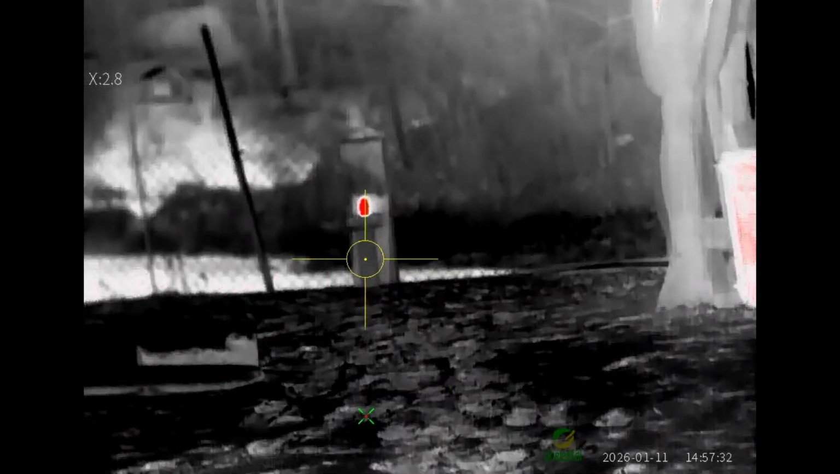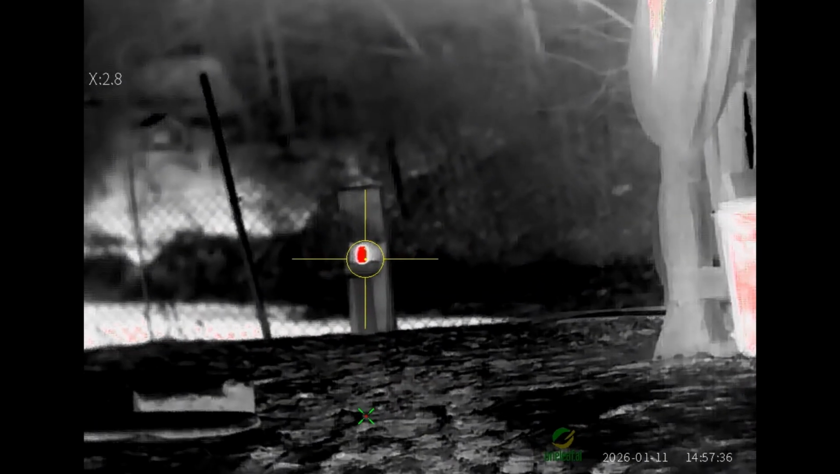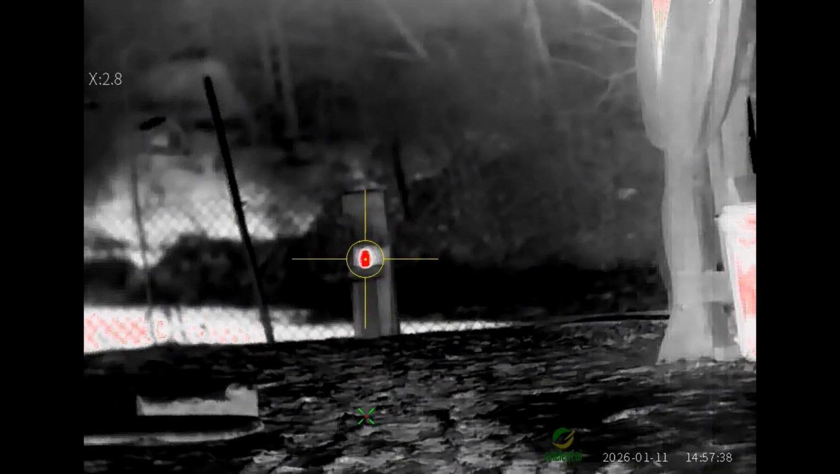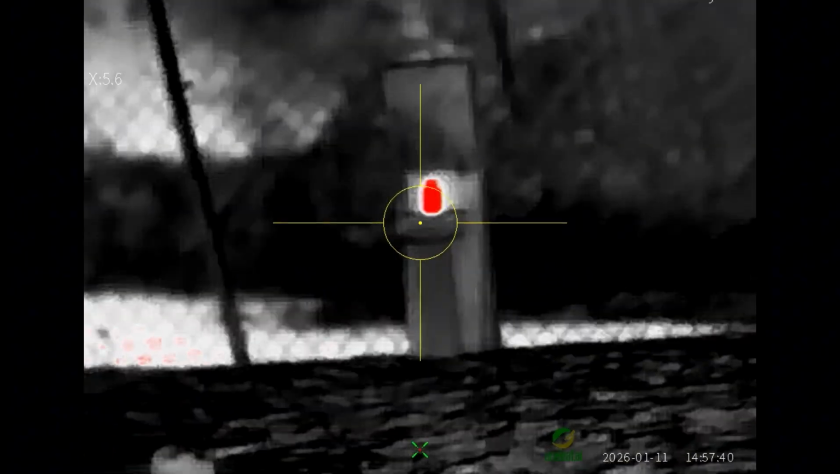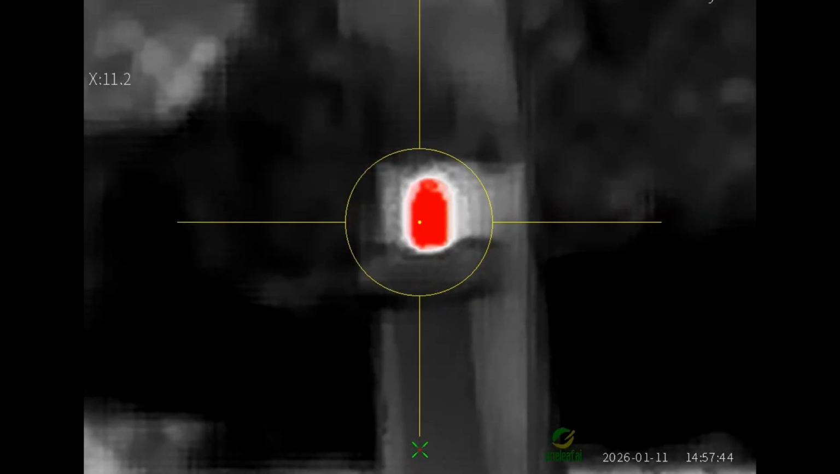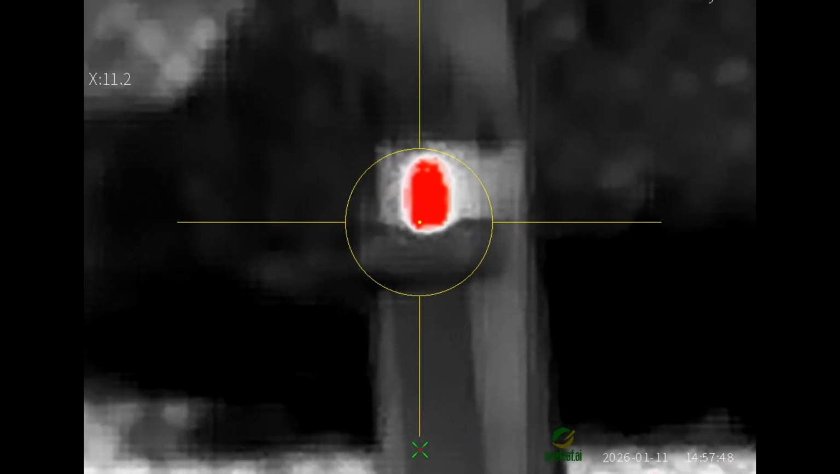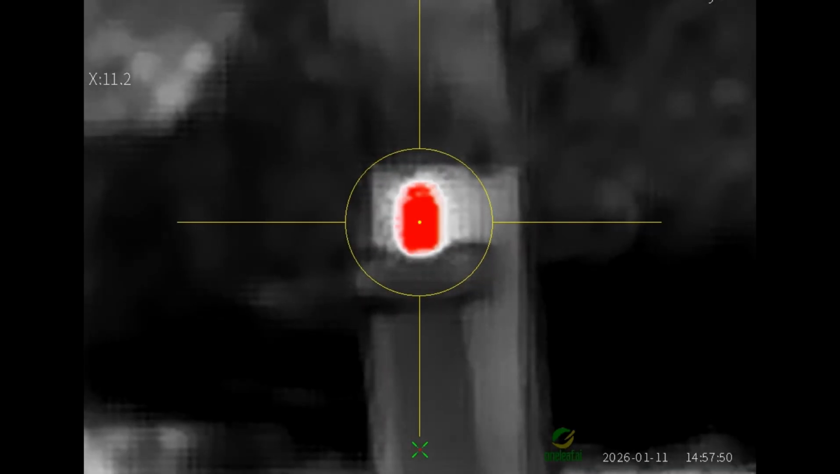Okay, we are in the scope cam now recording. And you can see I have it on the red hot mode right now. And it sticks out like a sore thumb. This also has your rangefinder built in. There it is. Now let me switch through the color profiles for you guys to see.